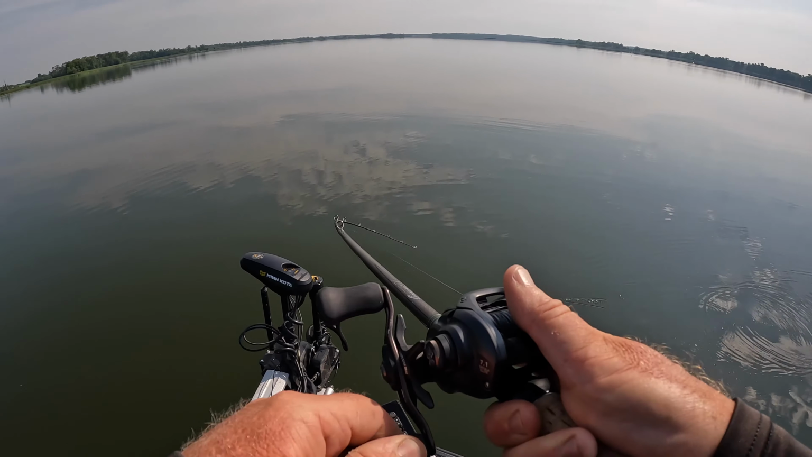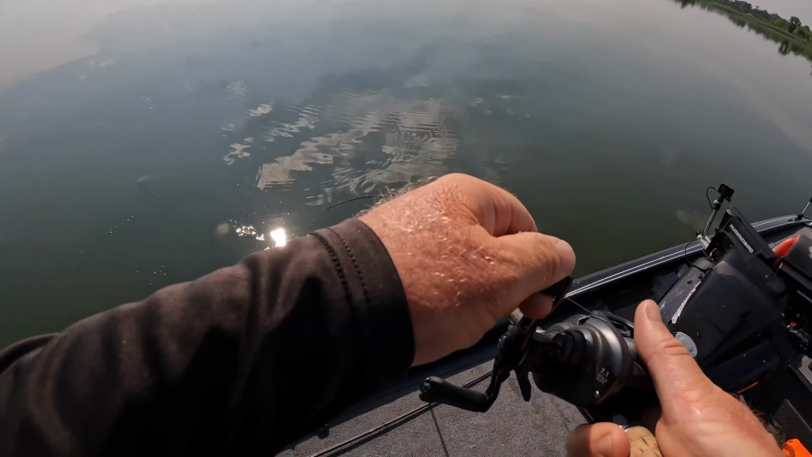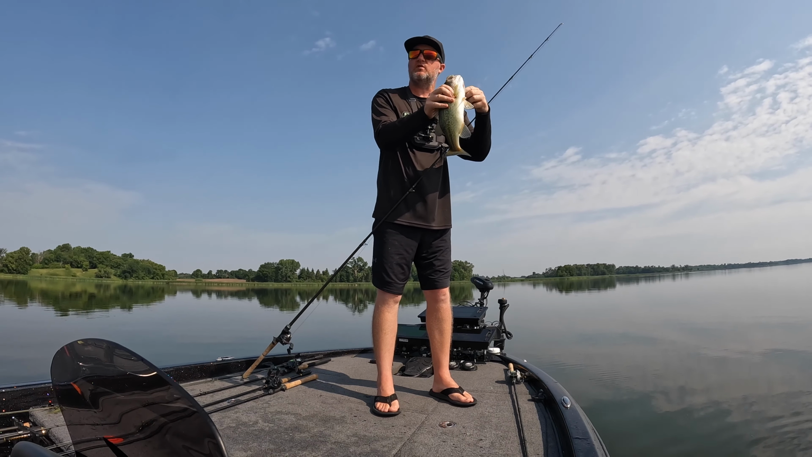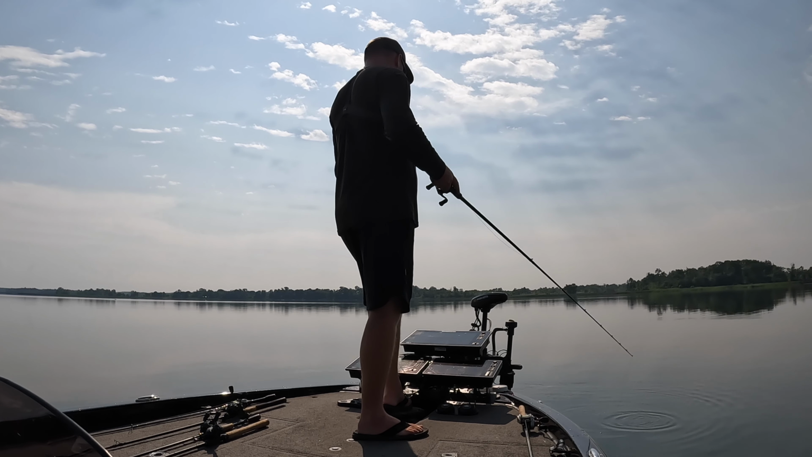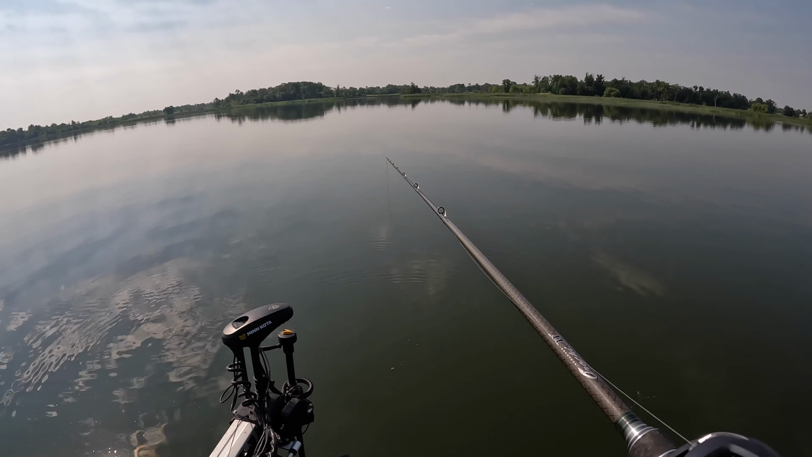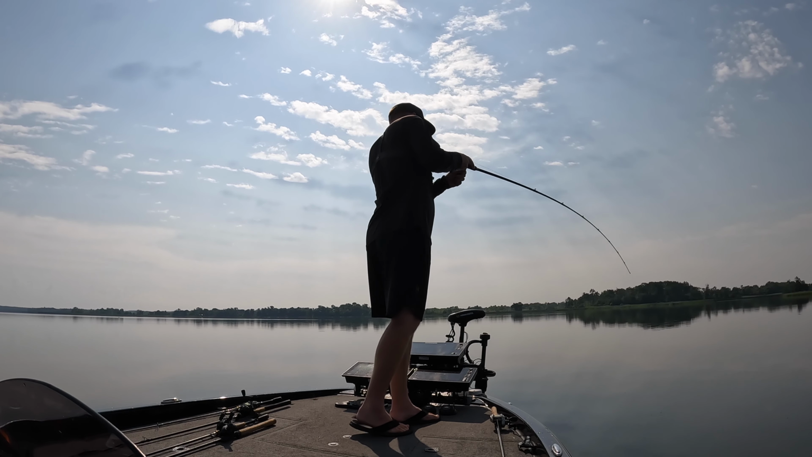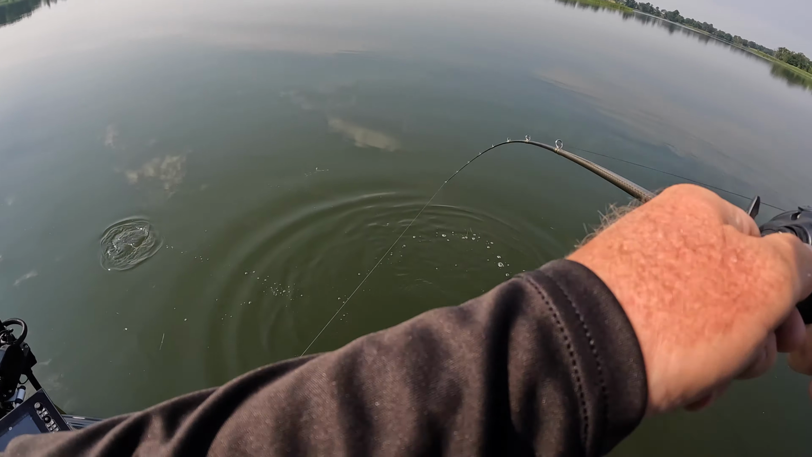Right on those rocks. Saw them right over the side of the boat. Sitting in 10.5 feet of water. We're gonna work our way off of them so we don't spook the fish. Right over the top. Do you see that? 953, we're right over the top of some rocks. I dropped it down.